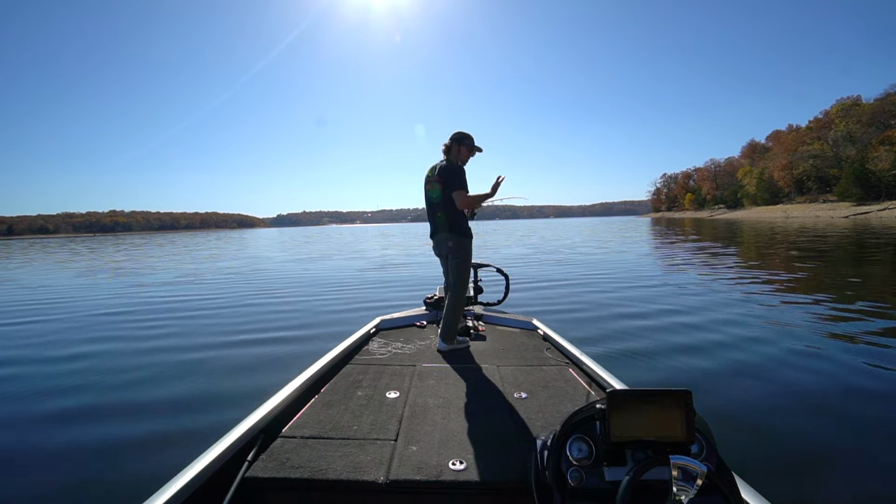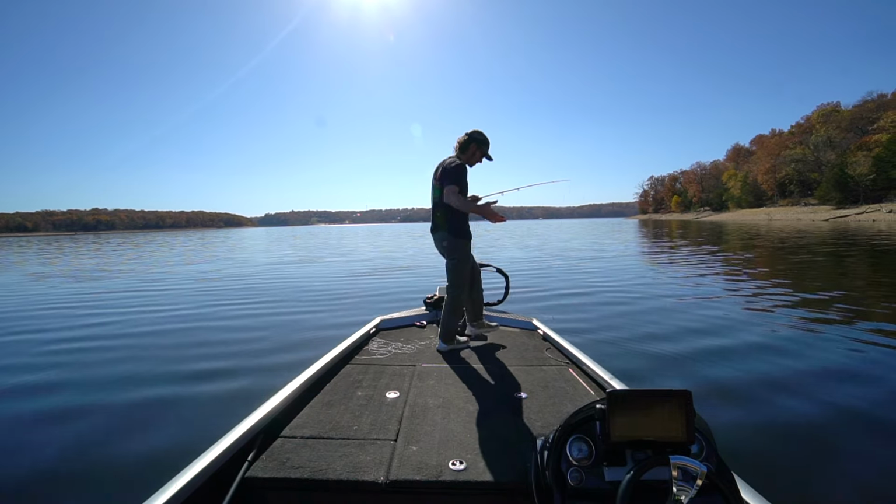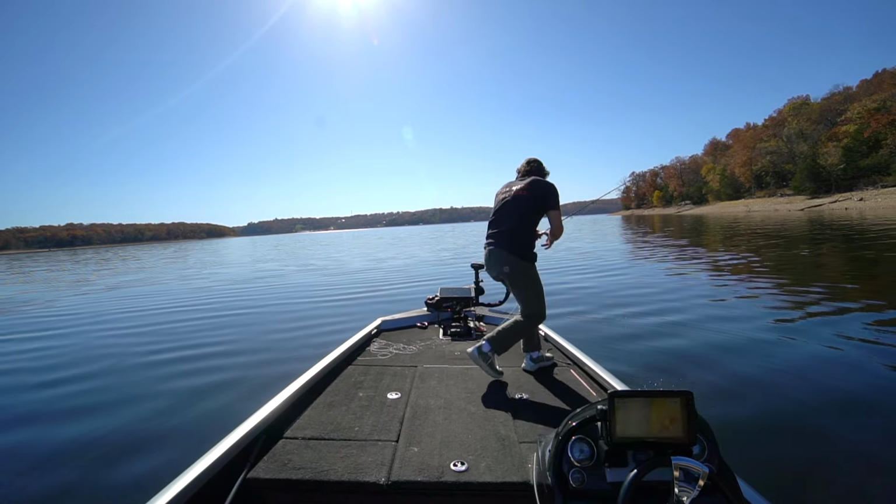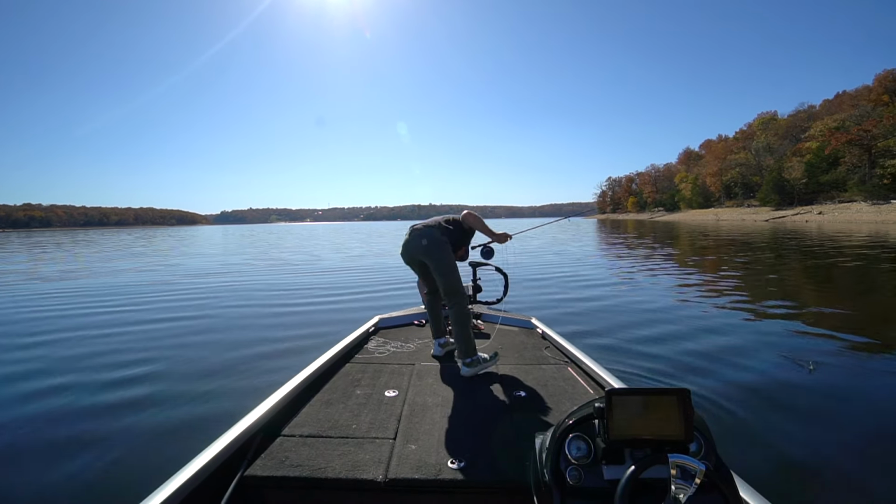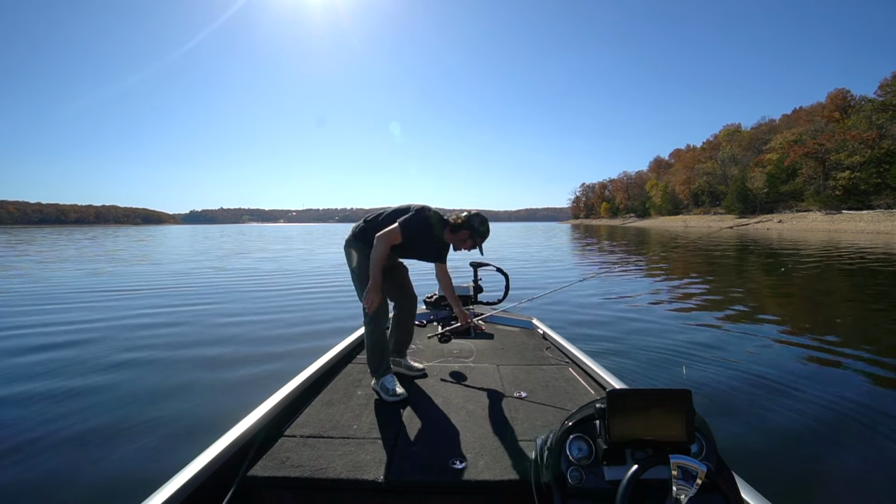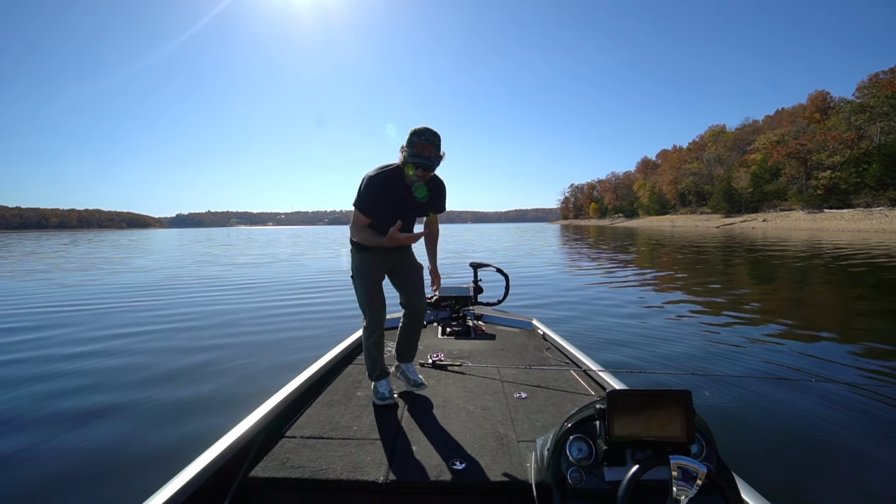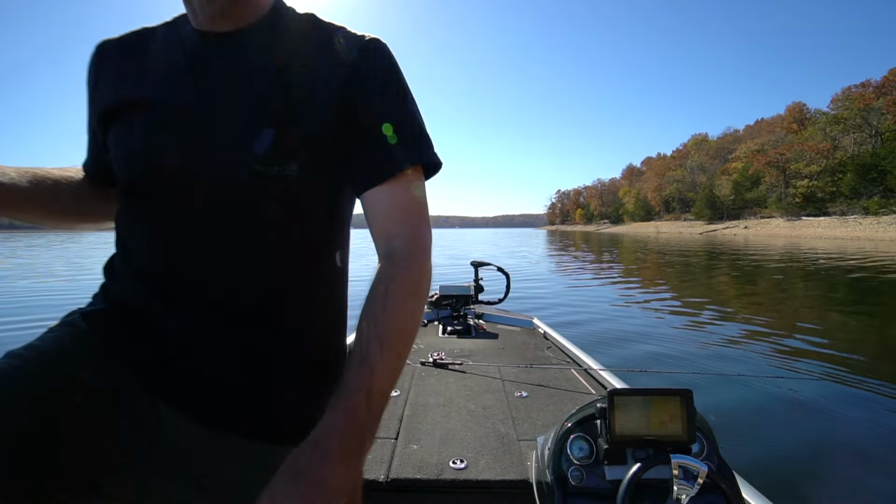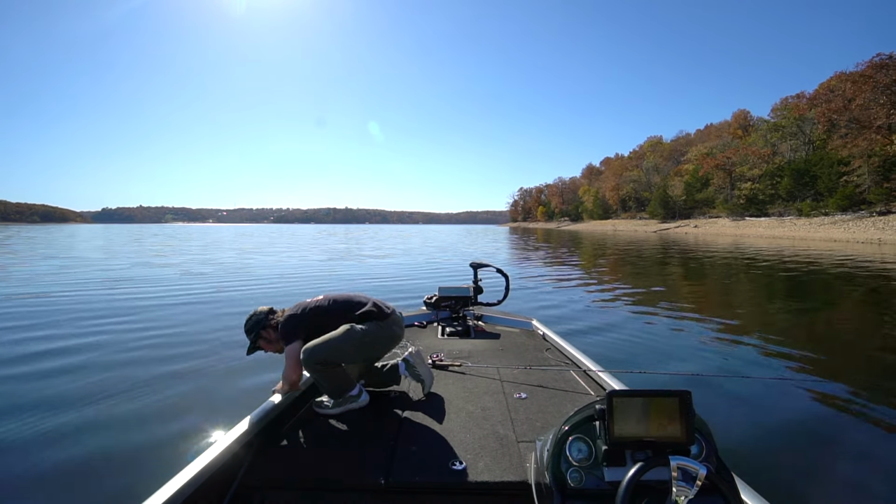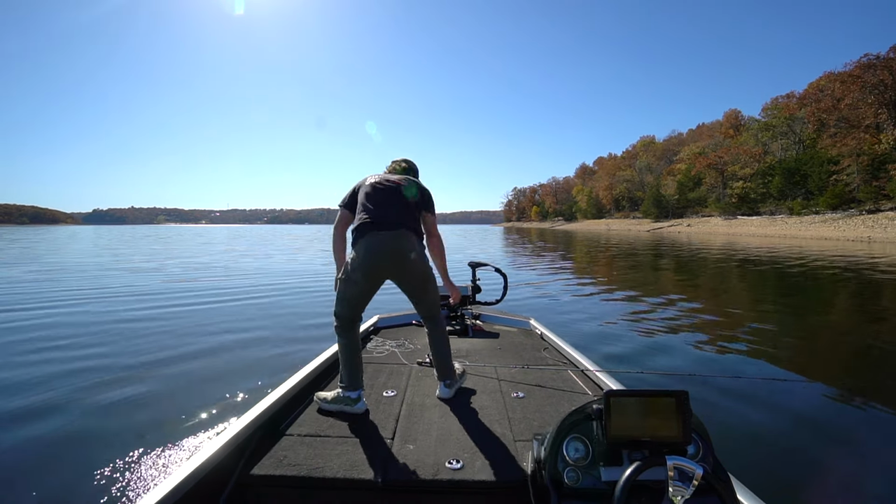Ow. Damn it. He got me good. Sliced me wide open. It was actually not even one of his top fins. It was his freaking gill plate, or his gill. Dude, ouch. I don't want to get it all over the place.